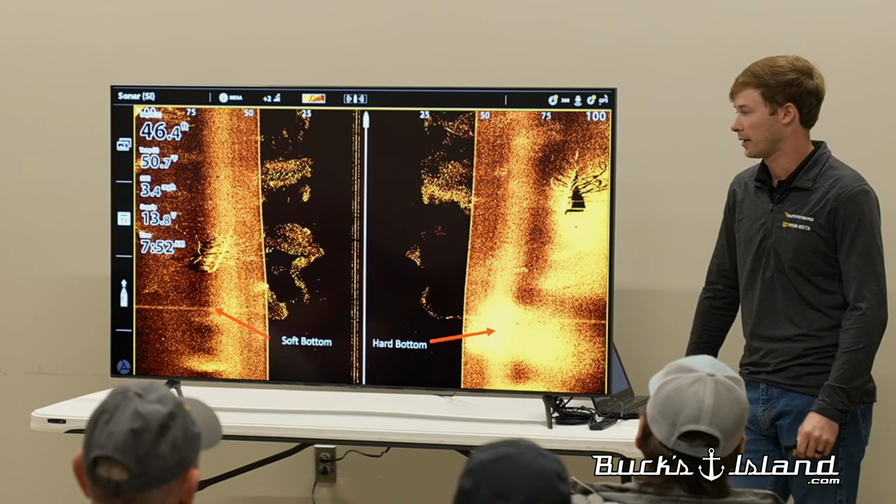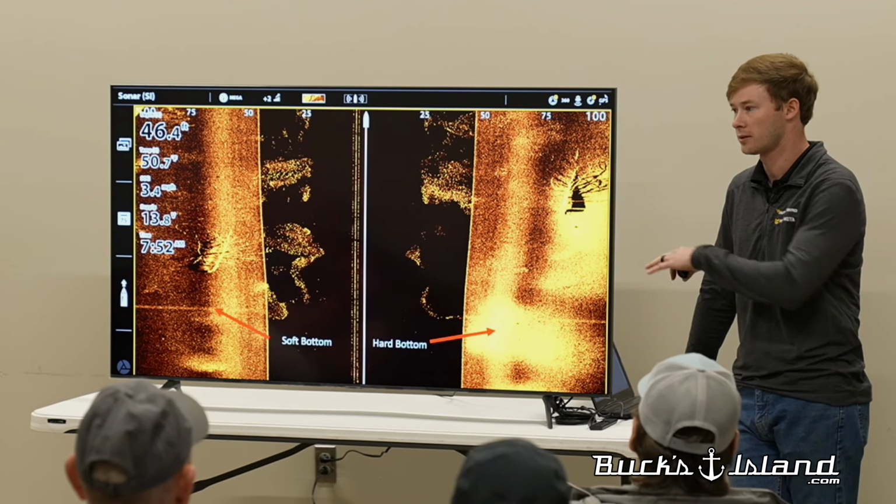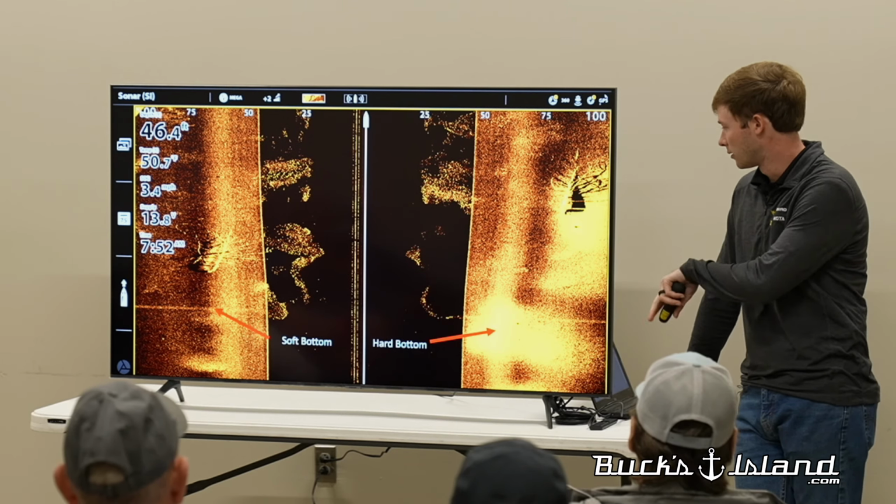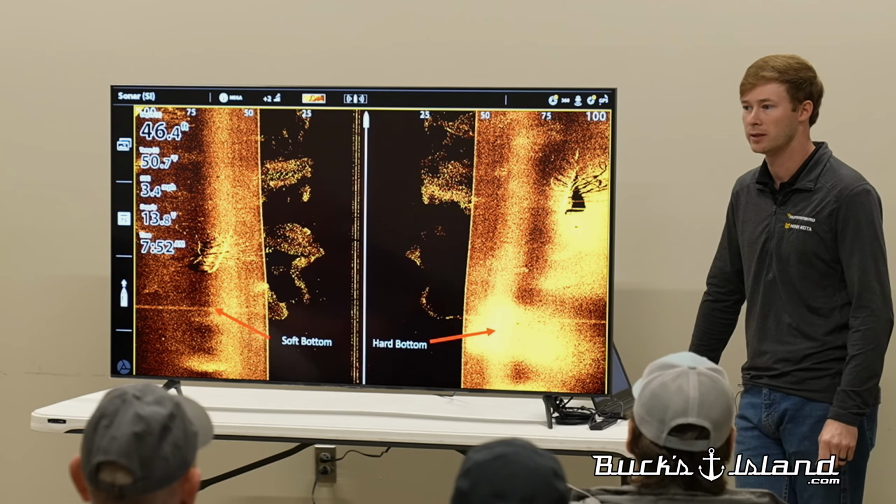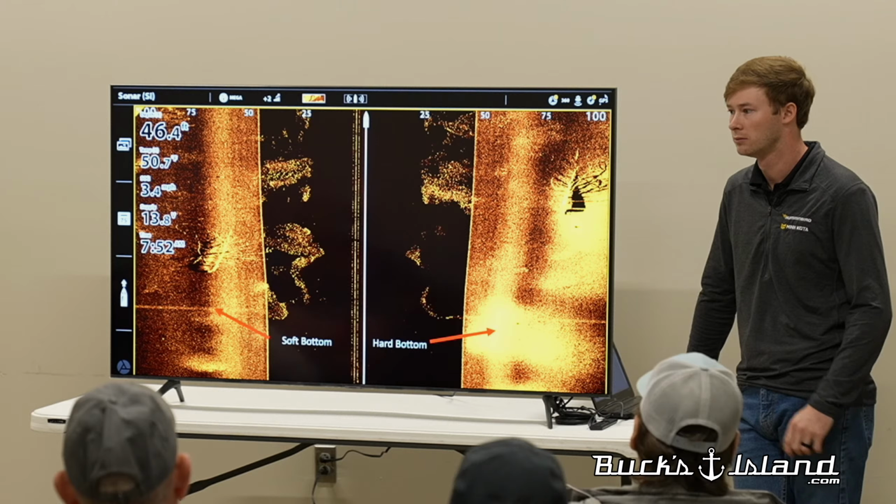Color palettes are a big thing with this. It'll all show, but there are a few color palettes that show hard bottom a little bit better. But this just tells you that this is a harder bottom. And all you bass fishermen, you know, bass like hard bottom places, especially during this fall.